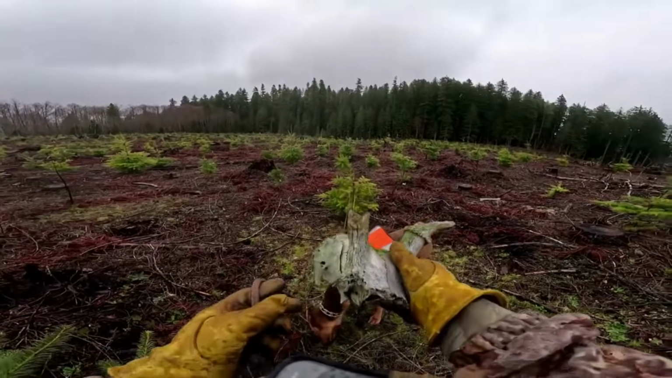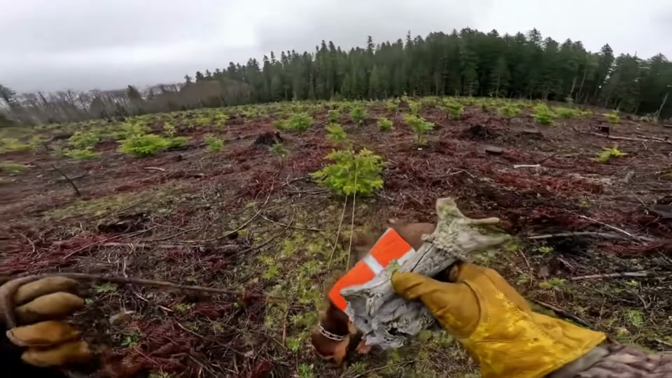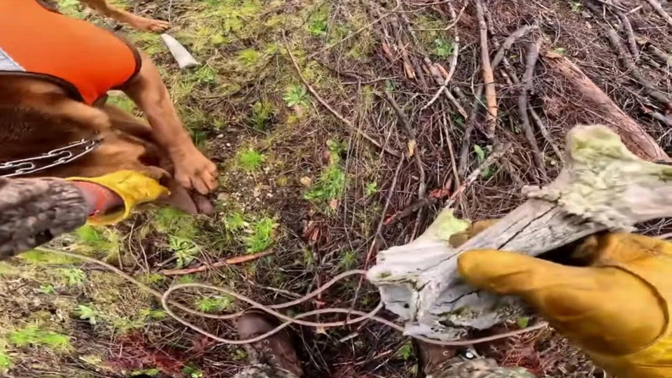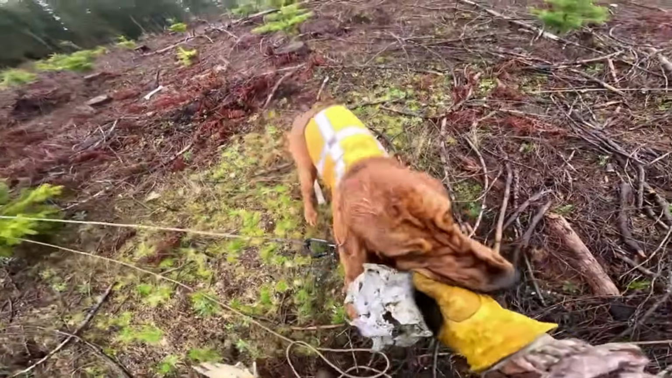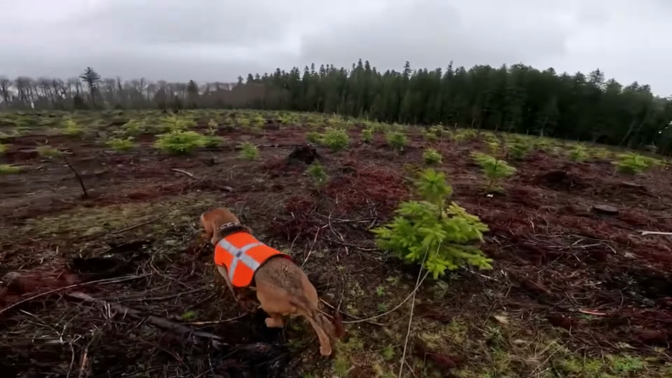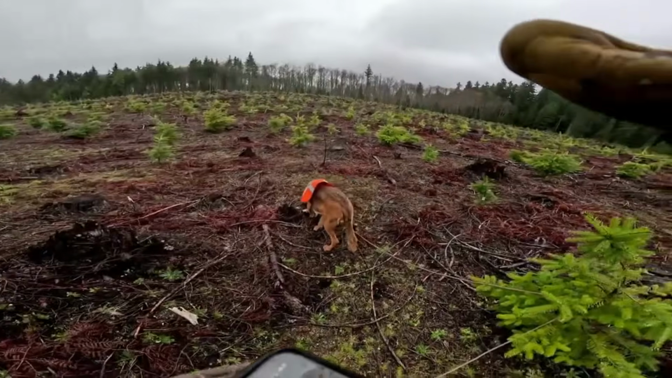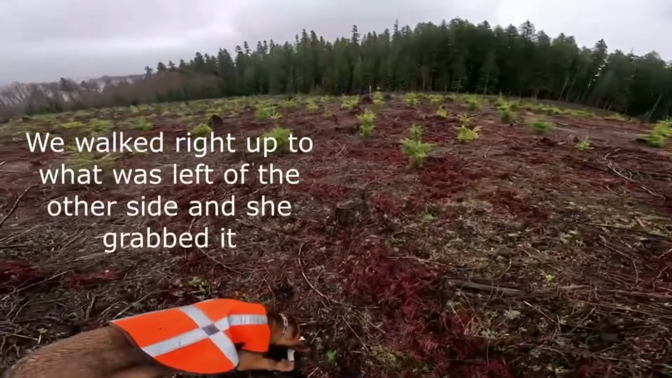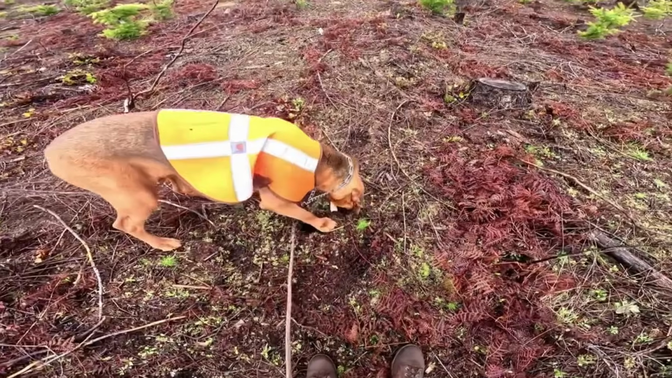So we found some bones. Looks like a bull elk didn't make it. Oh, are you eating the bone too? Huh? You eating the cracked open bone? Let's see. You like bones, huh? Oh yeah. Oh, you want that big one? You want to carry that with you? Okay. All right. That can be your trophy. Good girl. Well, it's not much of a shed, but it's definitely part of one. Well, you like it? You like it, huh?